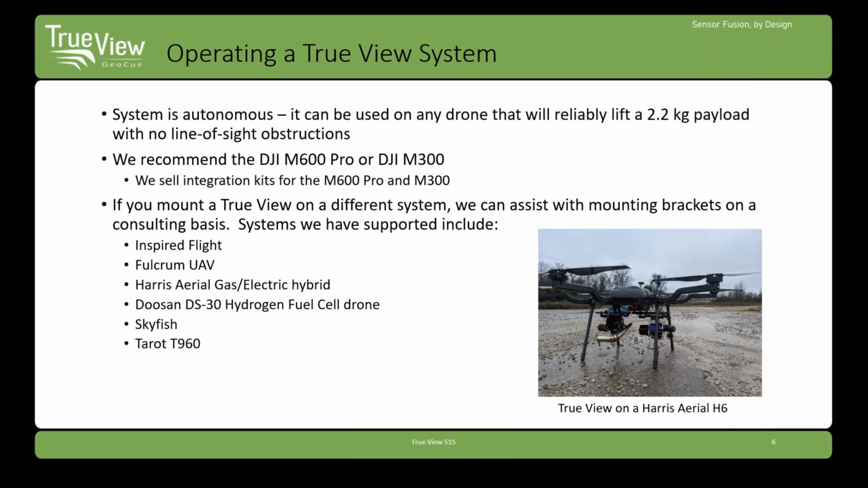Our most common integration is on the M600 Pro, and we now have an integration for the newly released M300. With a subscription unit, we include the mount for either system at no additional cost. For a purchase system, a mount can be acquired for $950. If you opt to mount the TrueView on an alternative platform, we can provide integration on a consulting basis. We've integrated on numerous platforms to date.